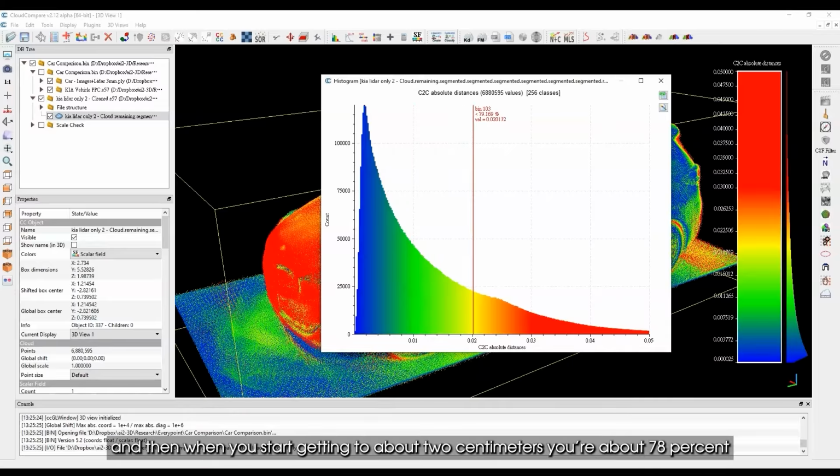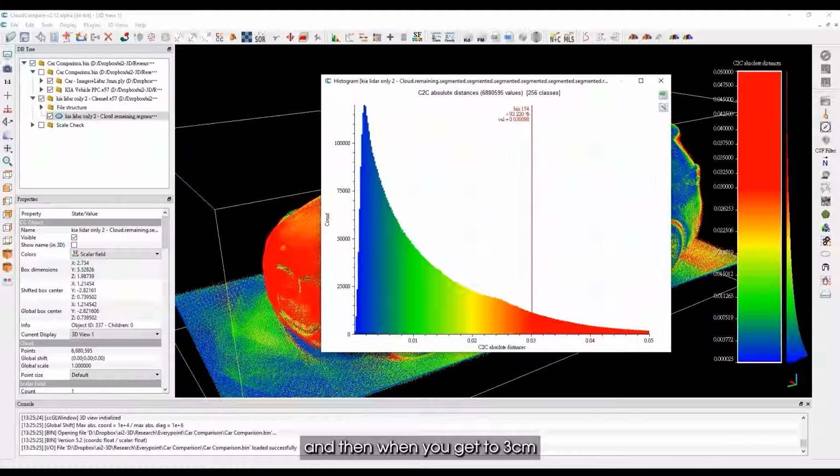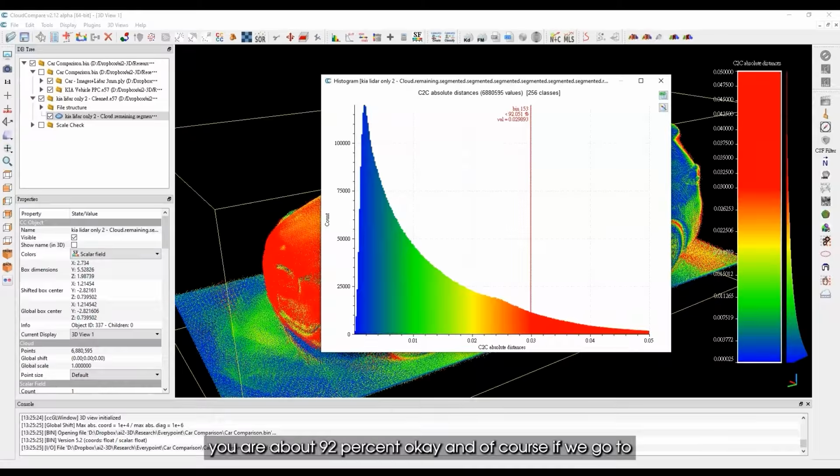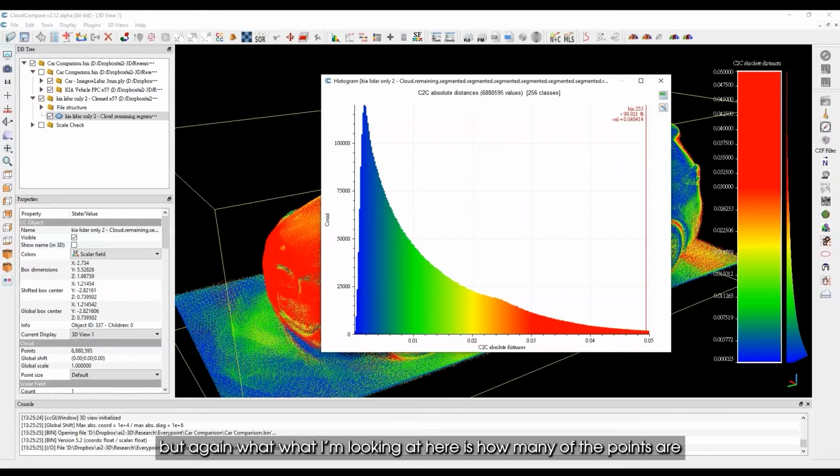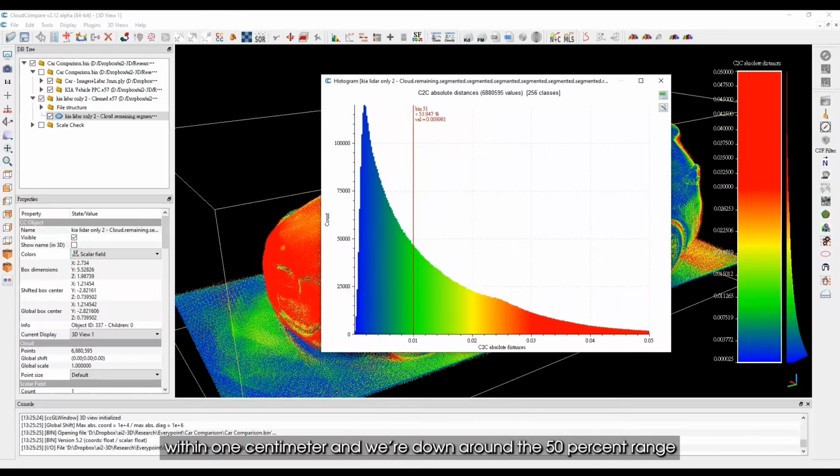And then when you start getting to about 2 centimeters, you're about 78%. And then when you get to 3 centimeters, you are at about 92%. Okay, and of course, if we go to 5 centimeters here, like way out here, we're almost at 100% of the points. Okay, so the cap here is about 5 centimeters, but again, what I'm looking at here is how many of the points are within 1 centimeter, and we're down around the 50% range.